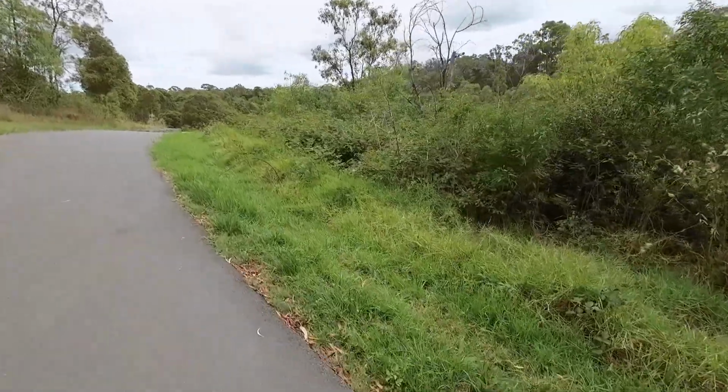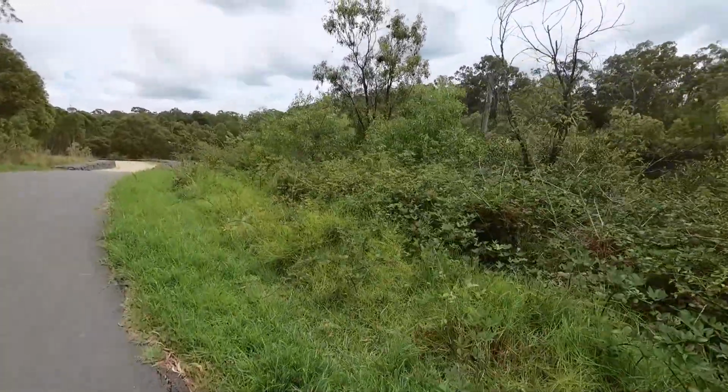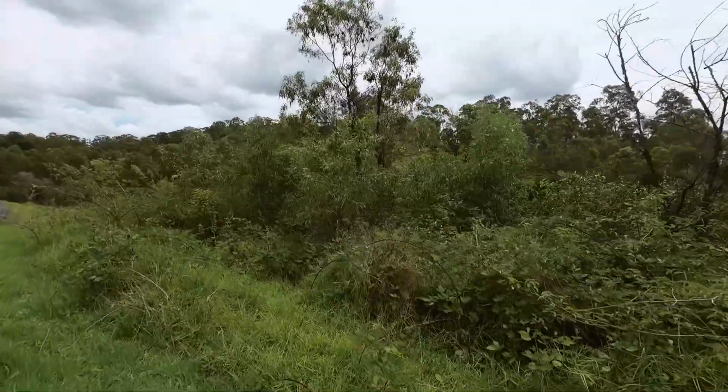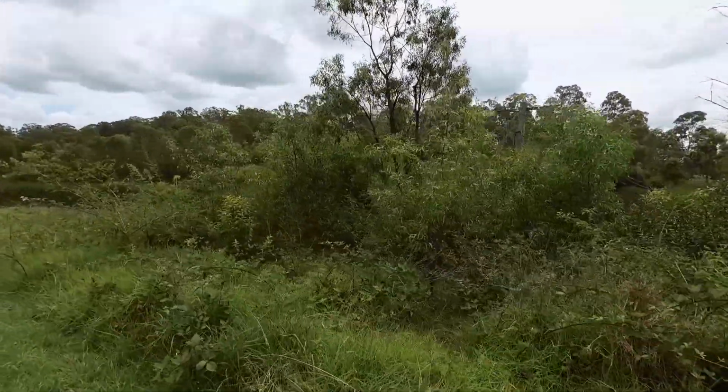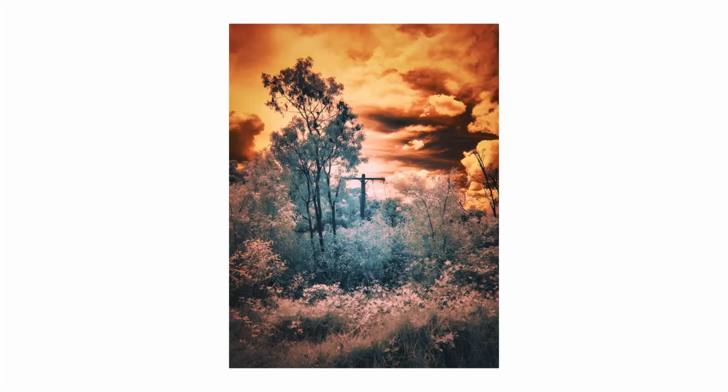Now there's a telegraph pole here. I think I've photographed this before. How the hell is there a telegraph pole here in the middle of nowhere? Jerry, look. Must have been farmland here or something.